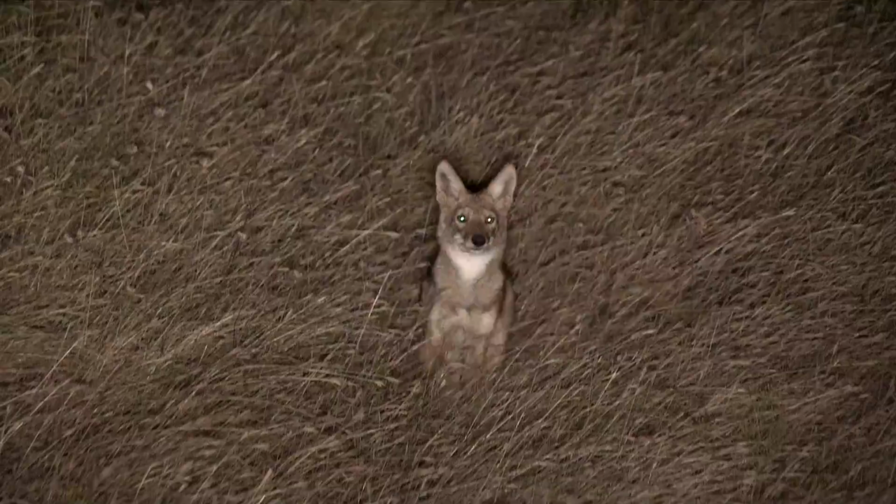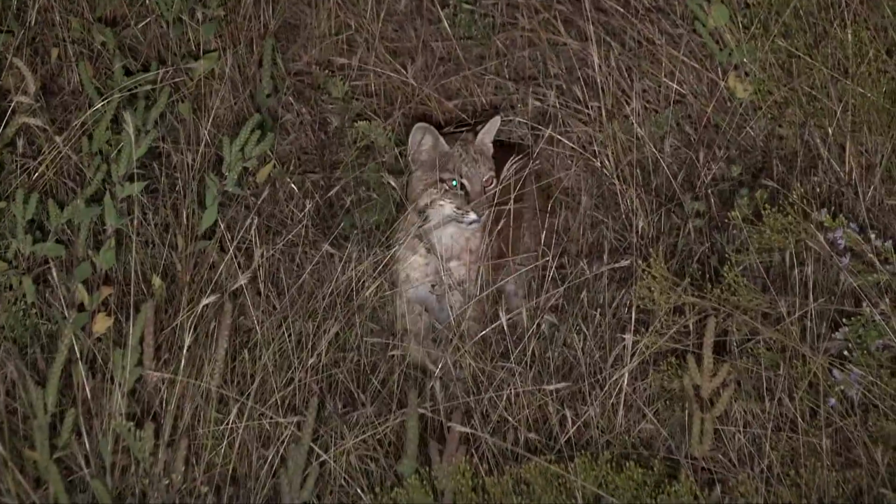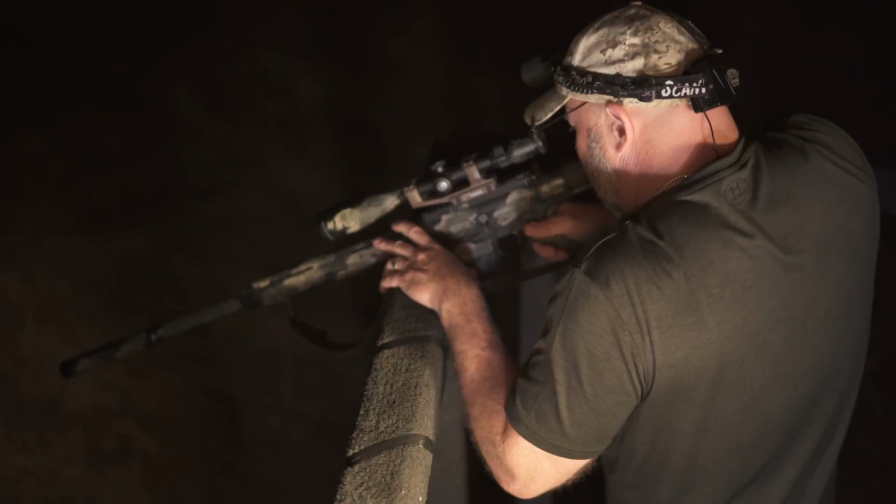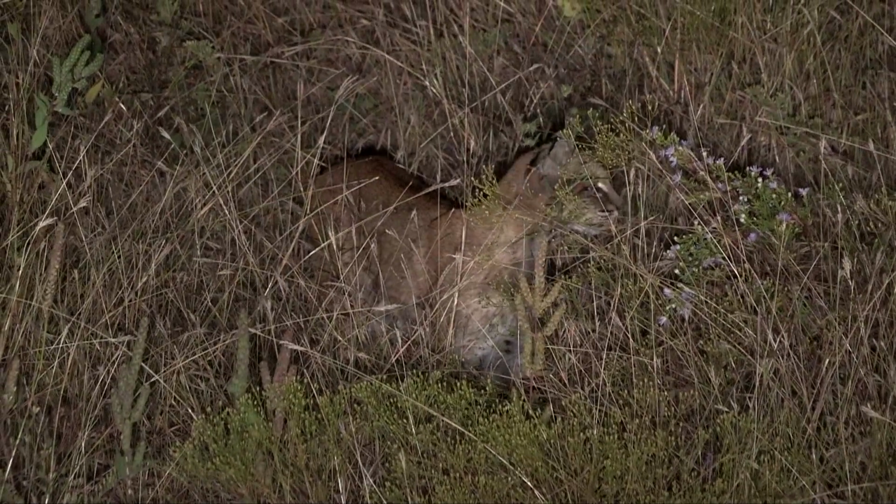We've killed some, but usually they come in real quick. They're in and out. Usually try and circle for wind. I mean, heck, you just never know what you're going to get. But the excitement level is way up there whenever we finally decide to come over and hunt this spot. So we're going to hopefully put something down. Start the night off right anyways.